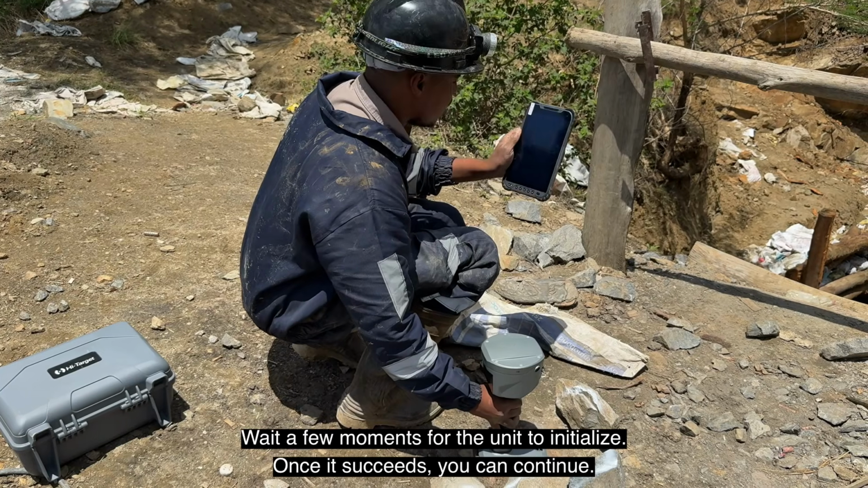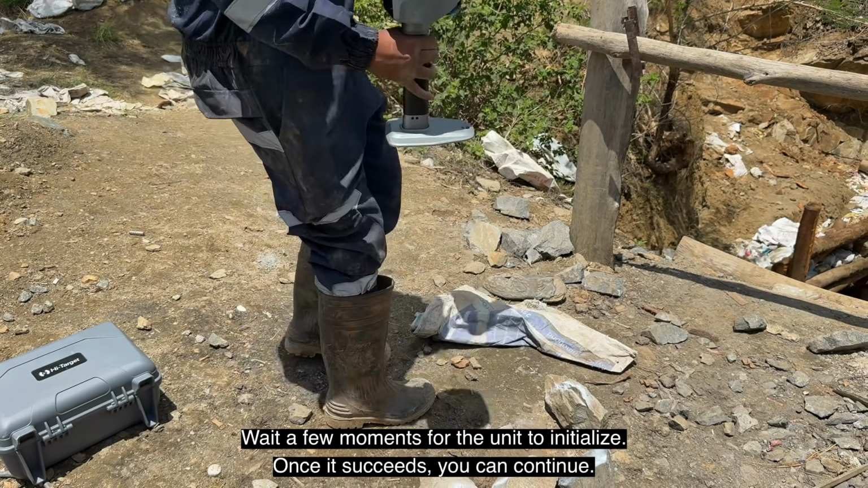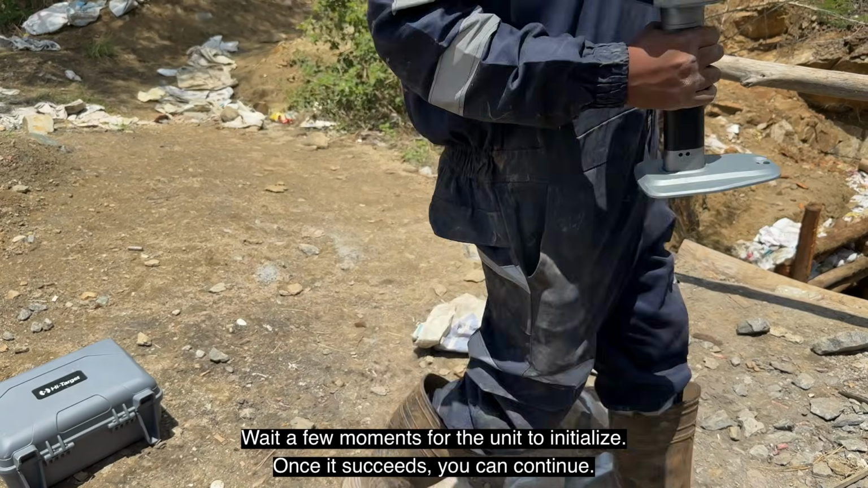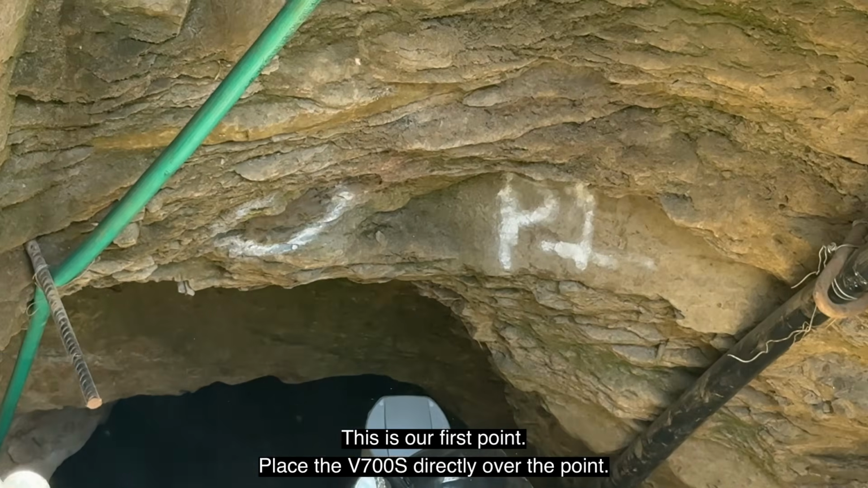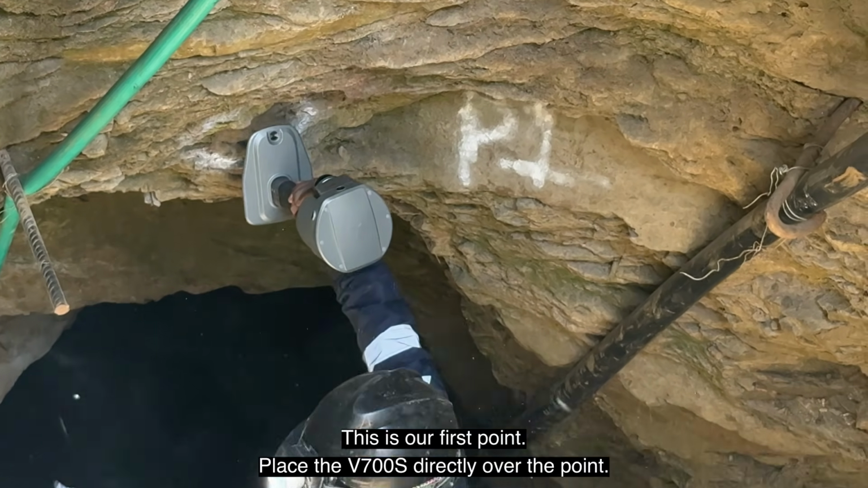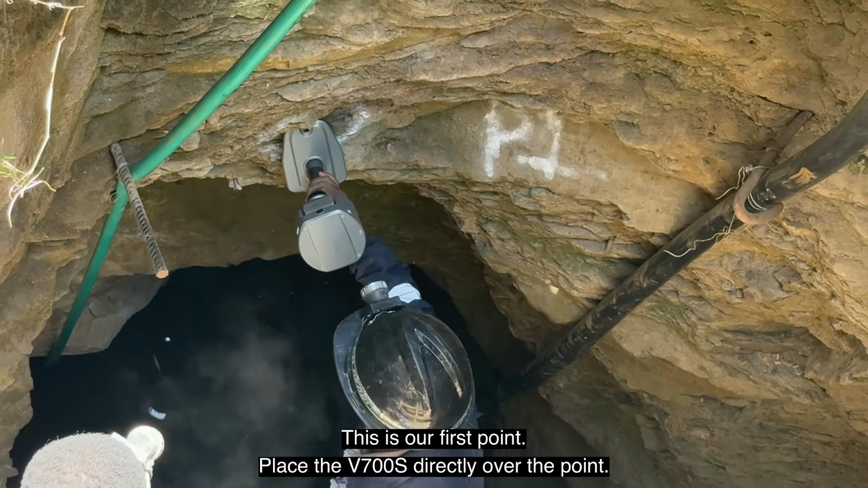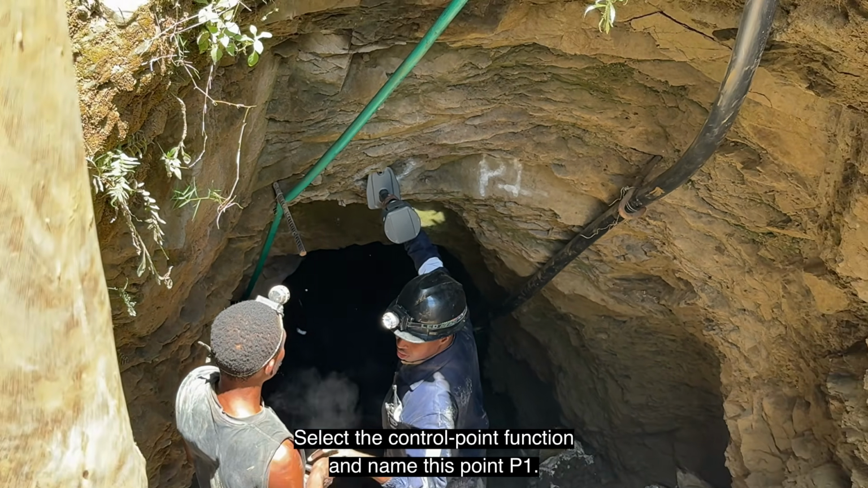Okay. Wait a few minutes for it to initialize. Then after it tests successfully, we continue. Okay. So this is our first point. So we put our machine again on the point, check, name it.